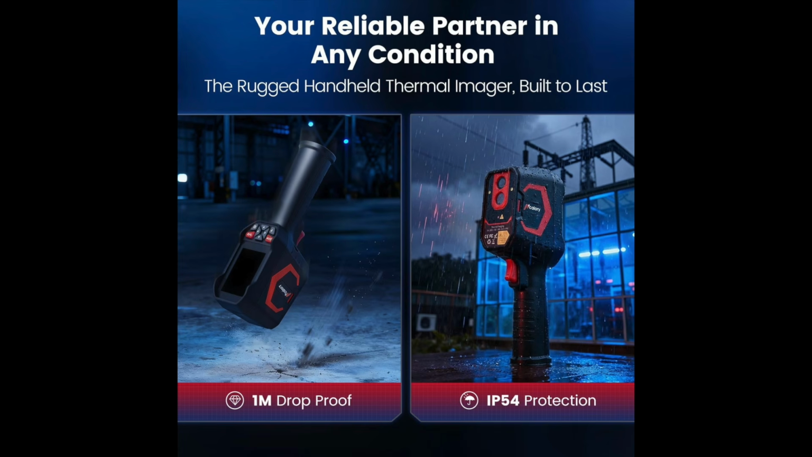A couple additional features I did want to mention. It is 1 meter drop proof, which is always useful to have. And the second thing, it has IP54 protection. I had to look this one up. The I stands for ingress protection. The 5 is protection from dust. And the 4 is protection from water. It's protected against splashes and kind of indirect water hitting it. So rain and things like that. Doesn't mean it's waterproof. You can't submerge this thing, but it's a pretty good level of protection.